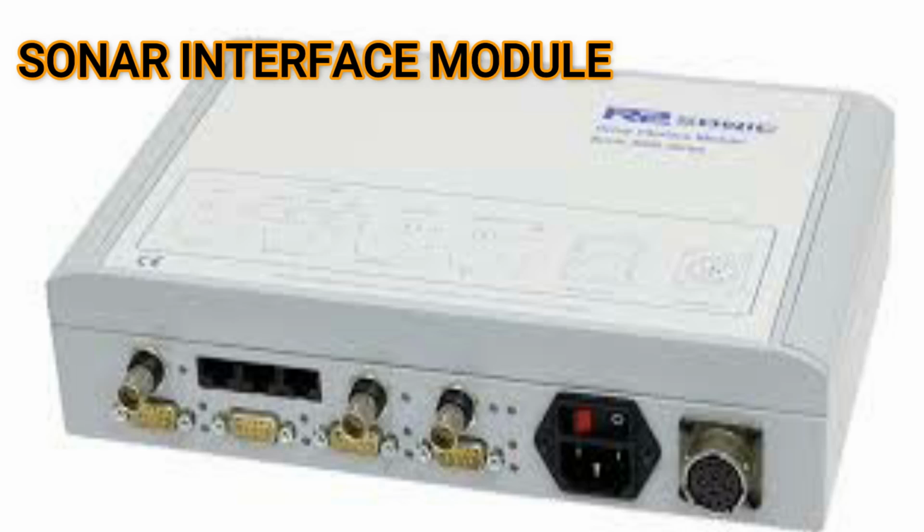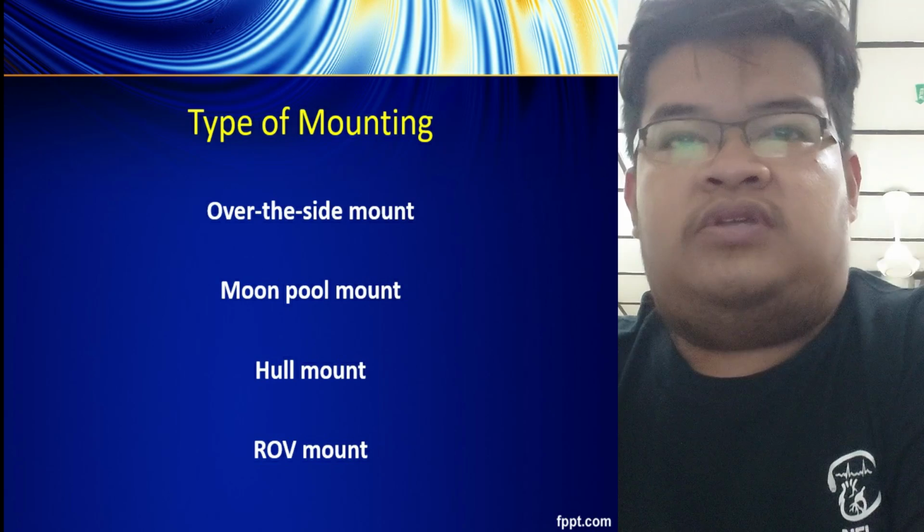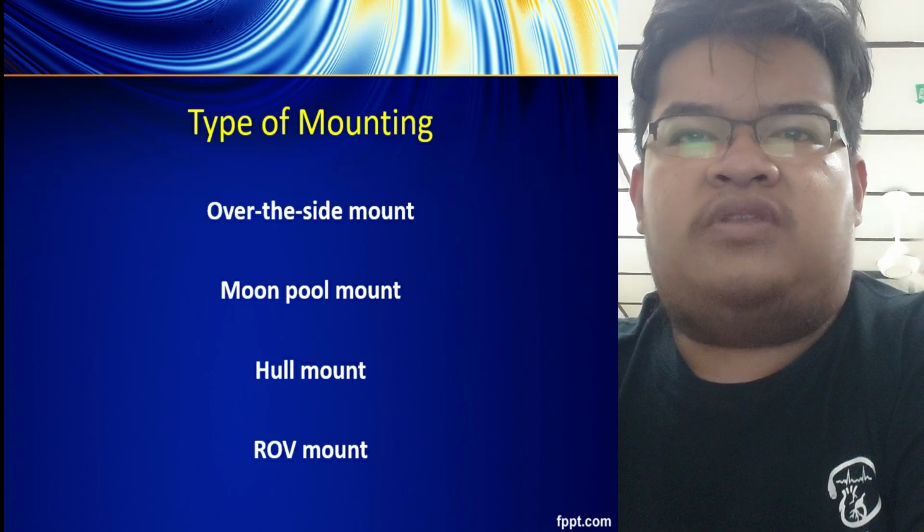For this kind of model, there are three main components of multibeam that we need to know: the data collection computer, the sonar interface module, and the sonar head. These three components will be set up on the ship. The sonar head must be mounted, and there are three types of mounting: over the side mount, moon pool mount, and hull mount. The other one is ROV mounting.